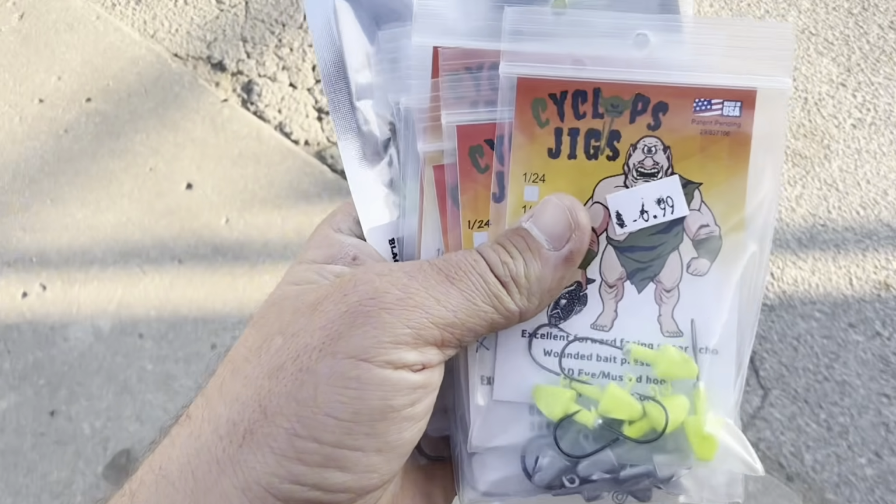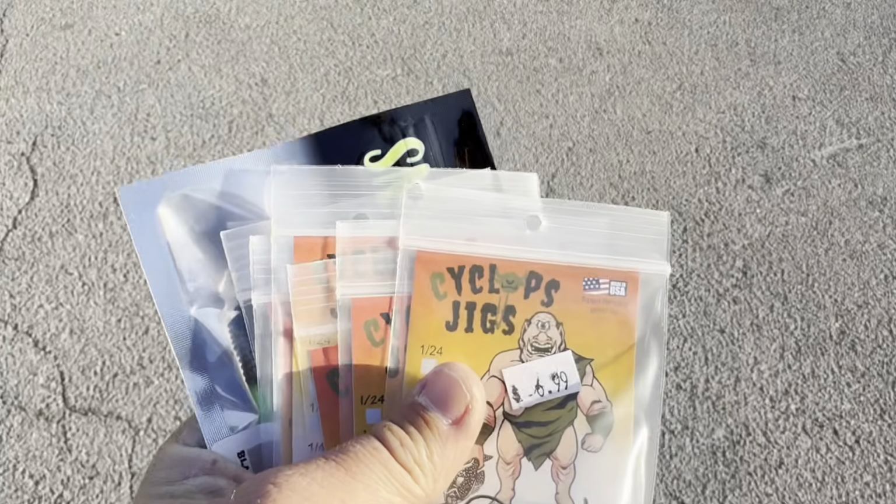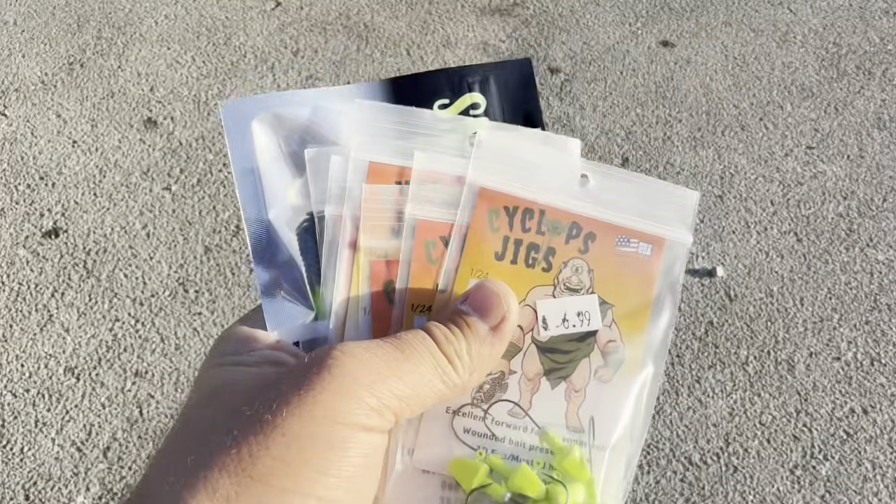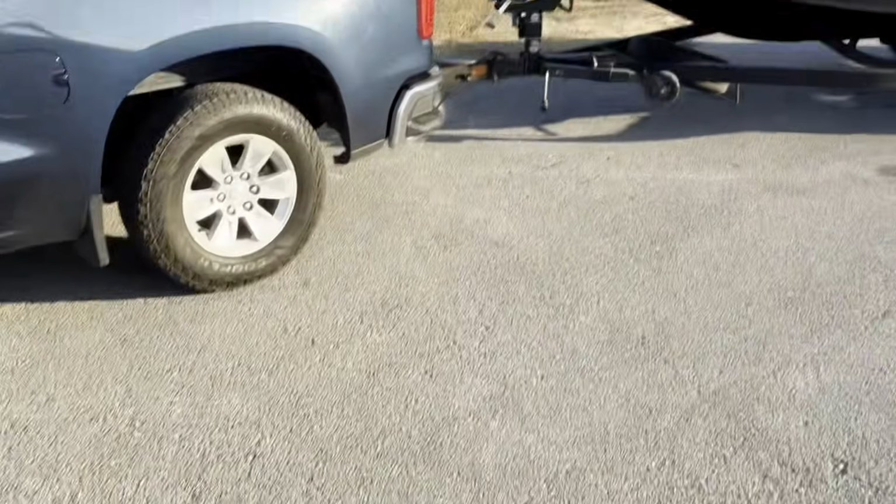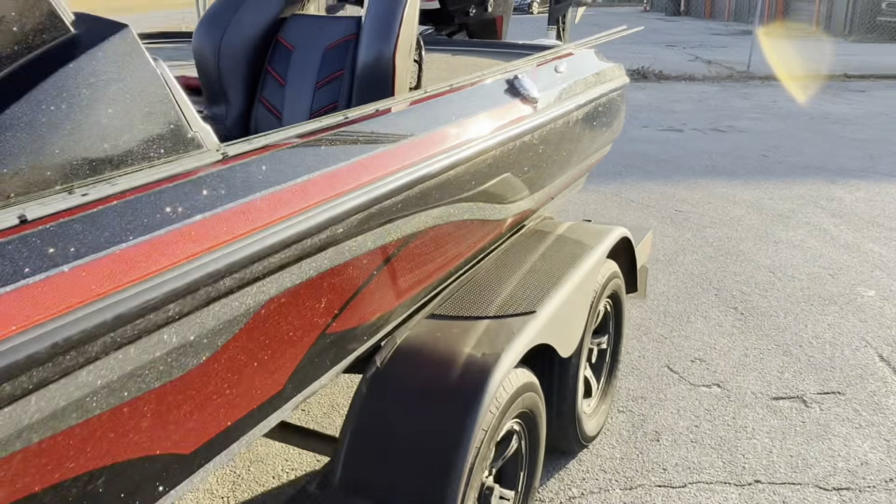All right, guys, mainly came to get some Cyclops jigs. I needed some 1/4 and 1/8 ounce for bass fishing primarily. Got a couple packs of snacky lures. We're gonna throw these in the boat and we're gonna head to the house.